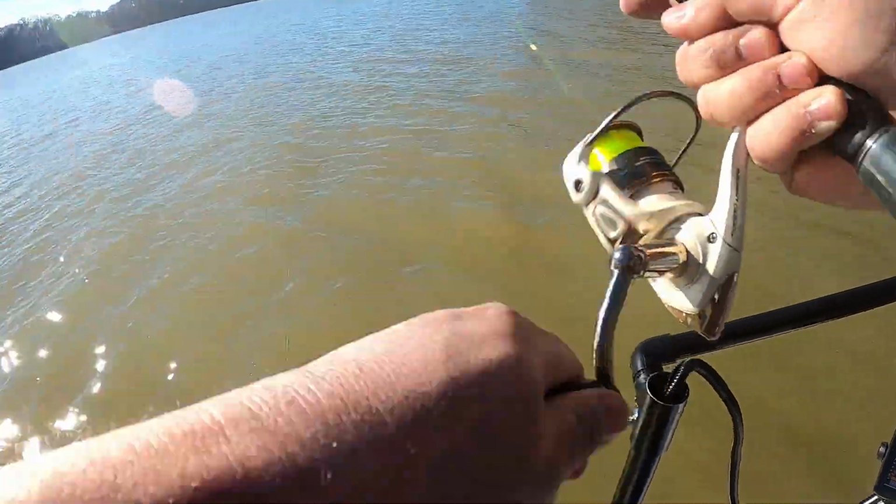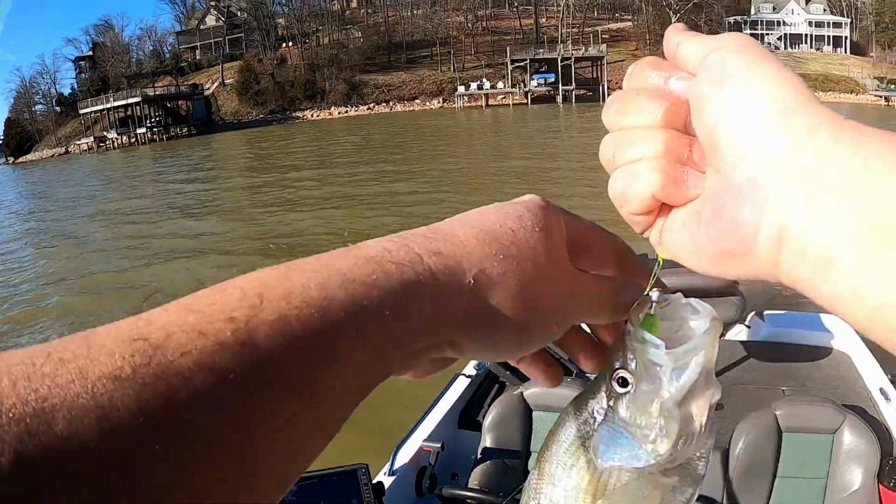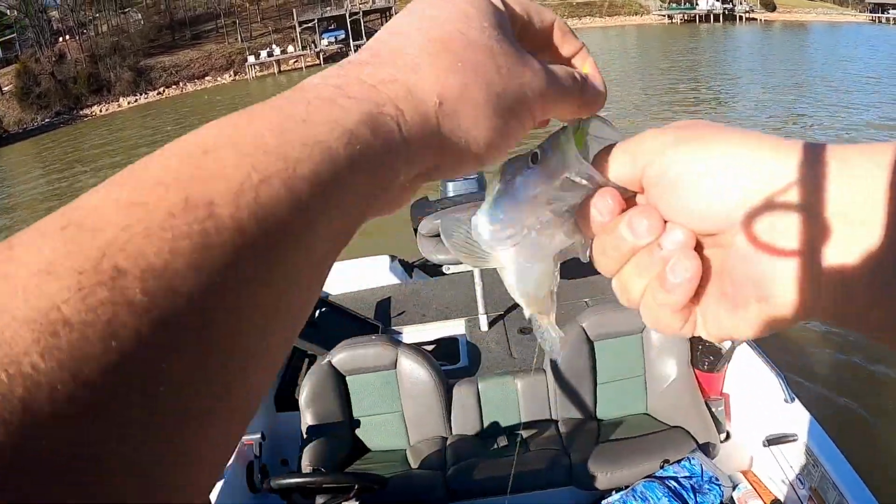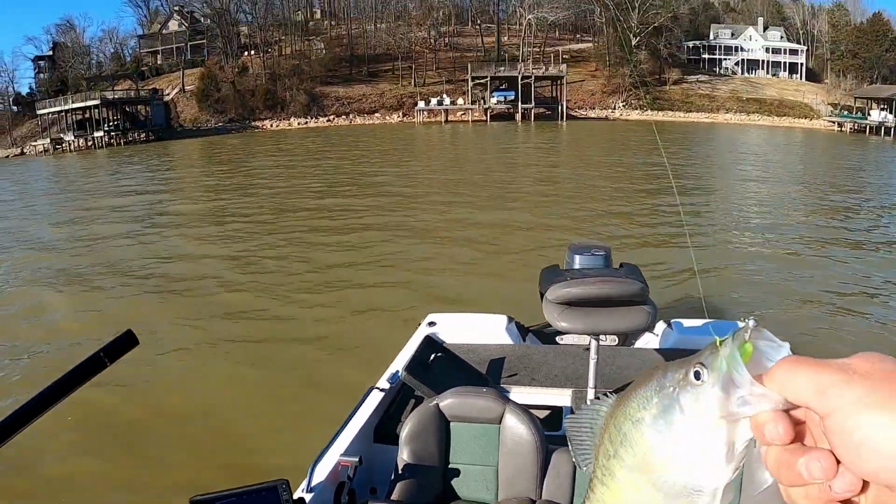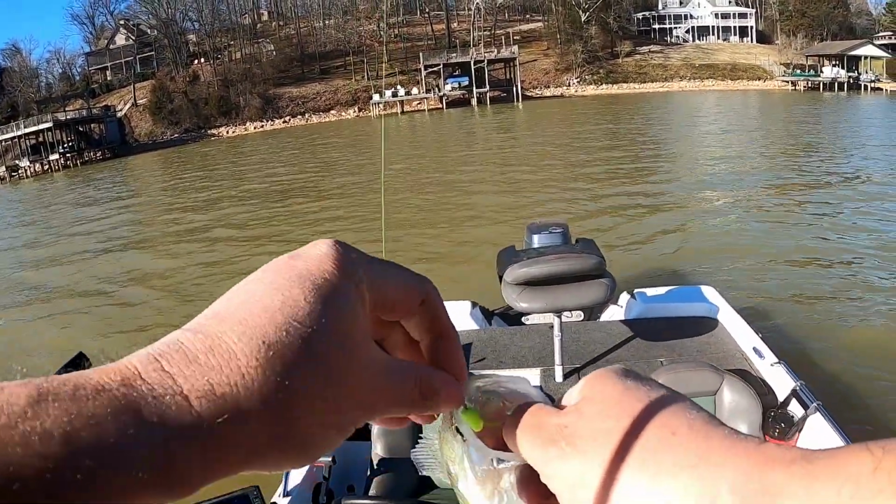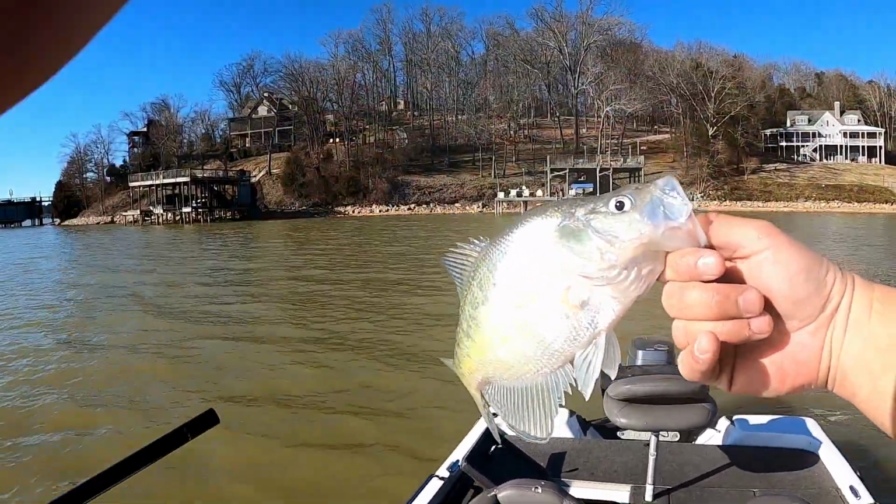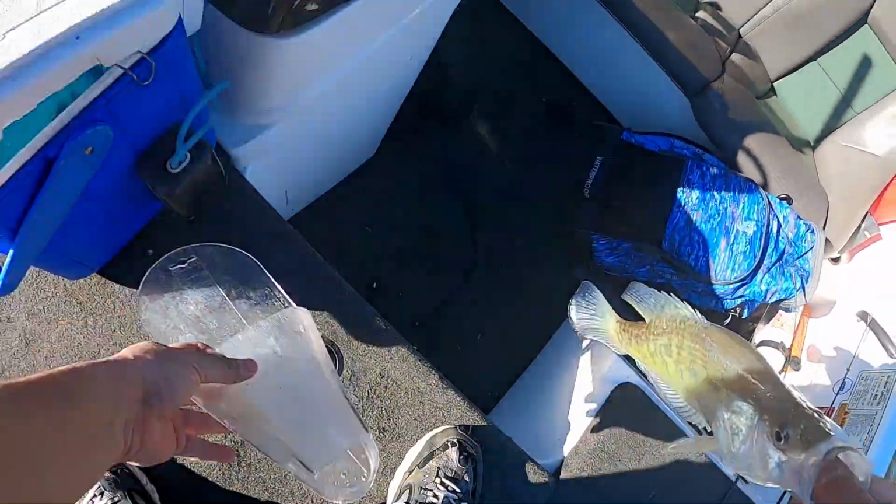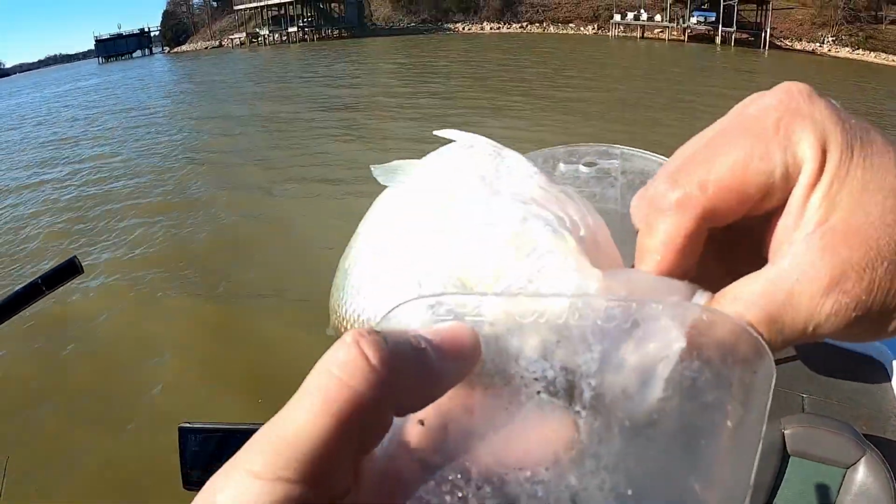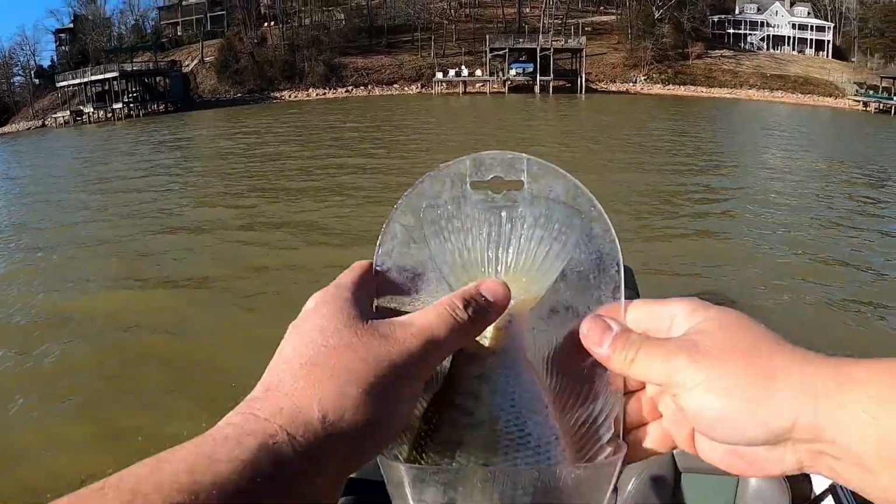There we go. That's the one I was targeting. He looked good too. Oh, got him off top. He didn't look at the minnow. Maybe because my minnow's not there. There we go. Looks like another keeper. Yep, 11 inches. There we go.